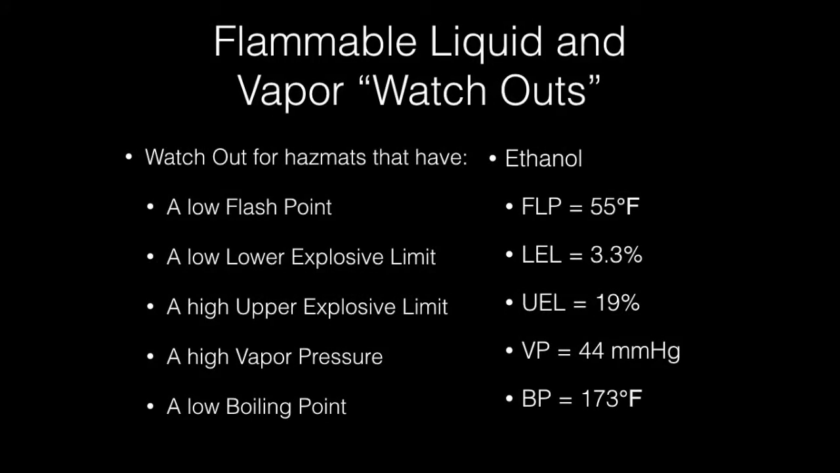In summary, when conducting a hazard assessment on a flammable liquid, always consult the physical properties we have covered and watch out for chemicals that meet the criteria. A chemical with a low flash point, a chemical with a low lower explosive limit, a chemical with a high upper explosive limit, a chemical with a high vapor pressure, and a chemical with a low boiling point.